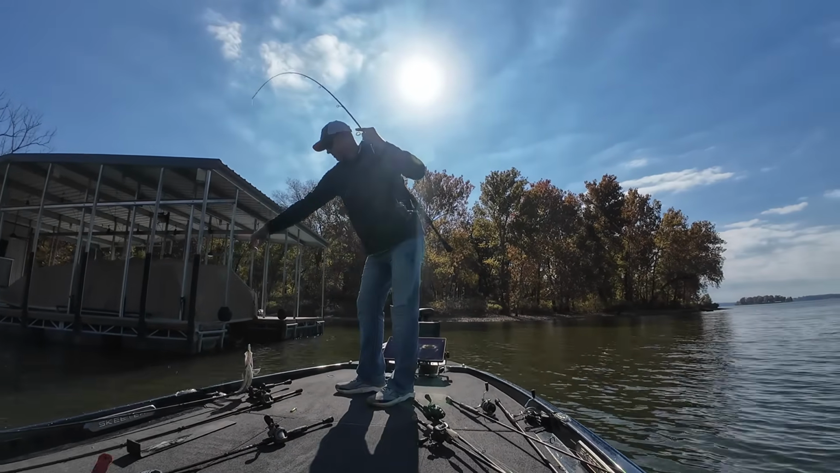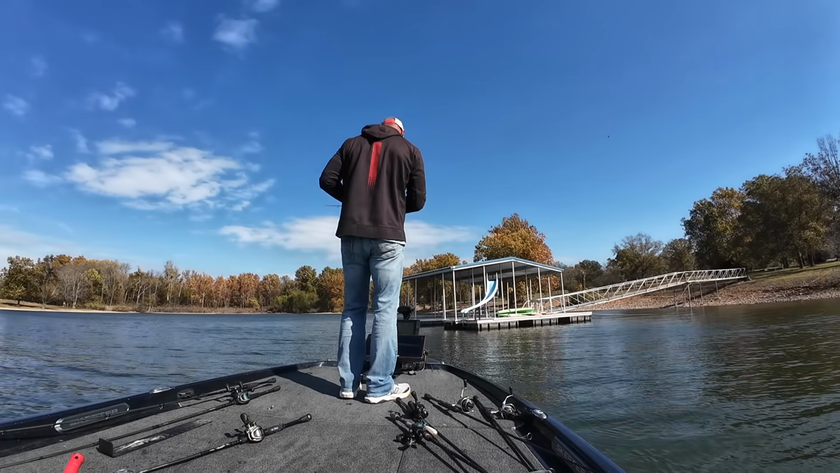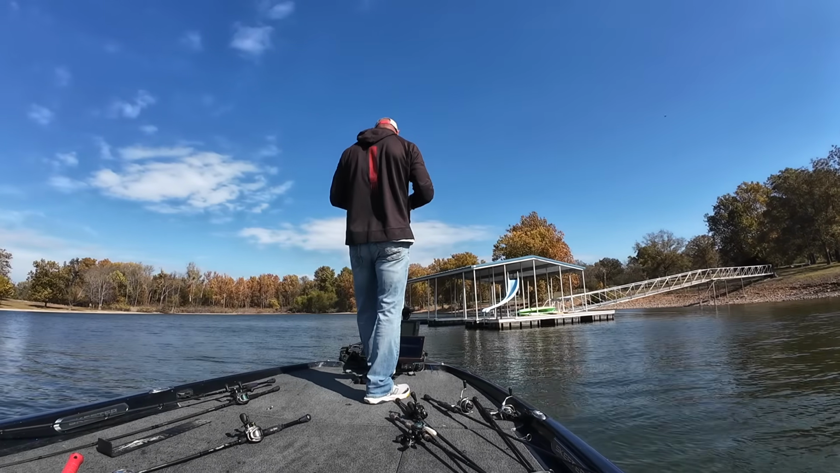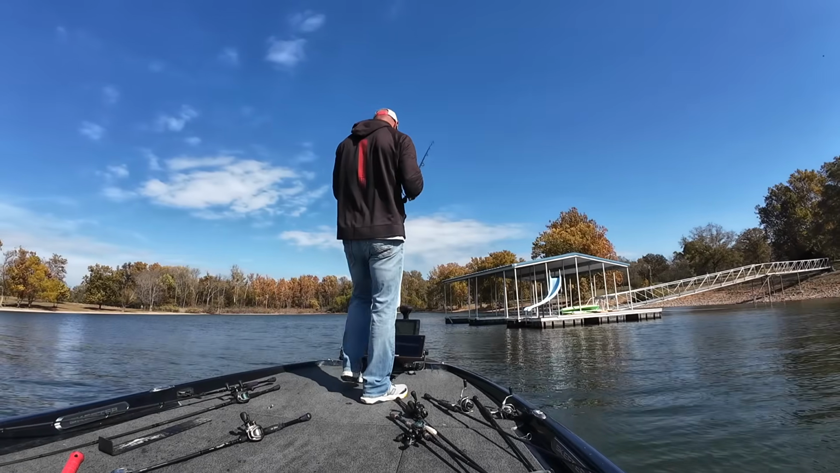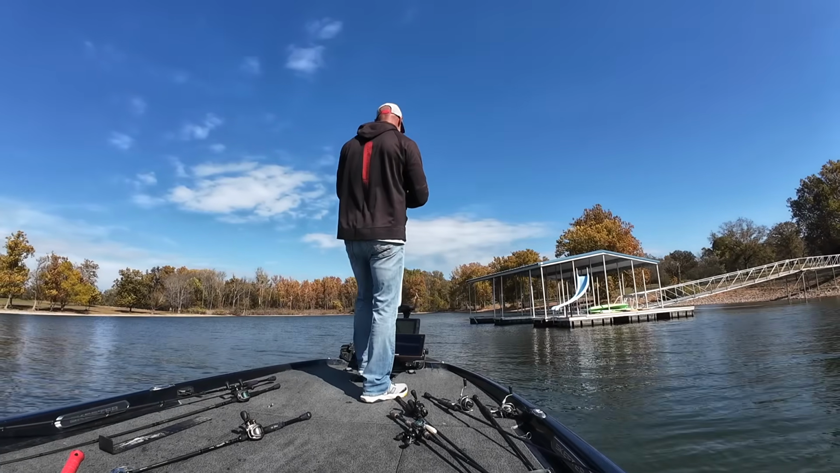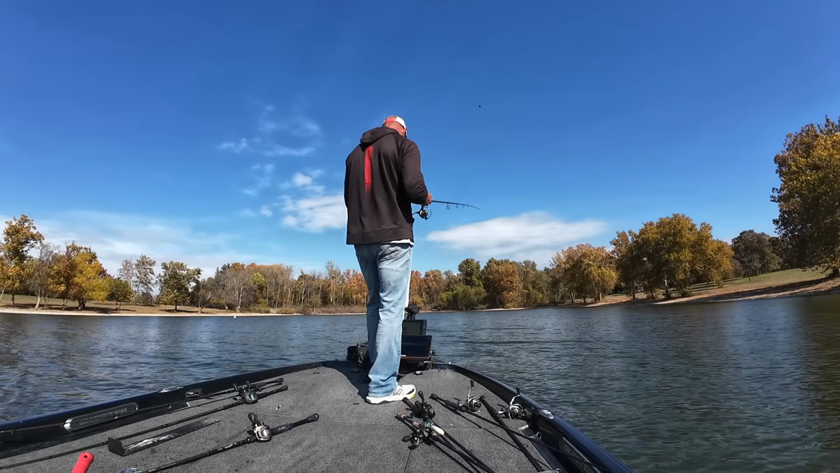Now, look, I'm throwing it. I'm not throwing at this boat dock. You can see where I just threw. I'm throwing way out in front of it. Now I'm getting to my point here in a second, right? So now I'm not throwing at the boat dock, right? I'm just throwing out here in the middle.